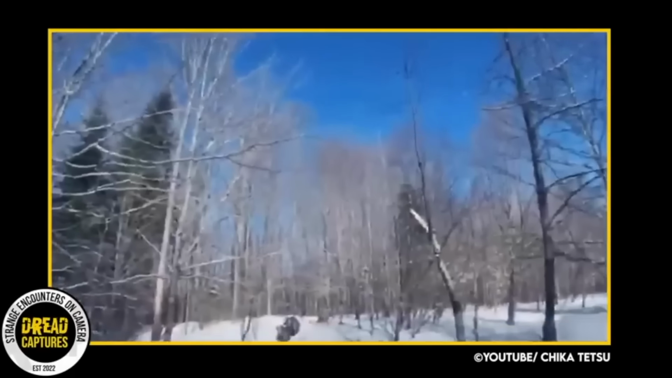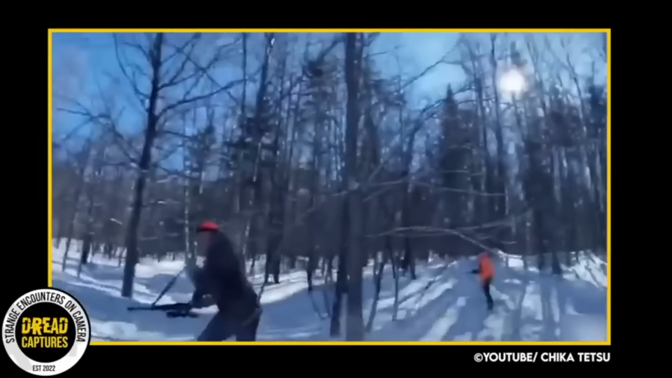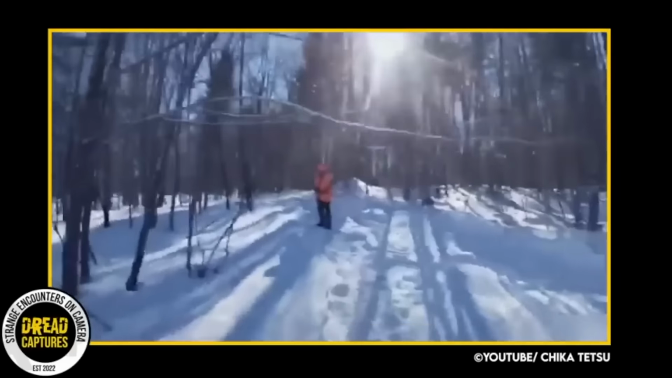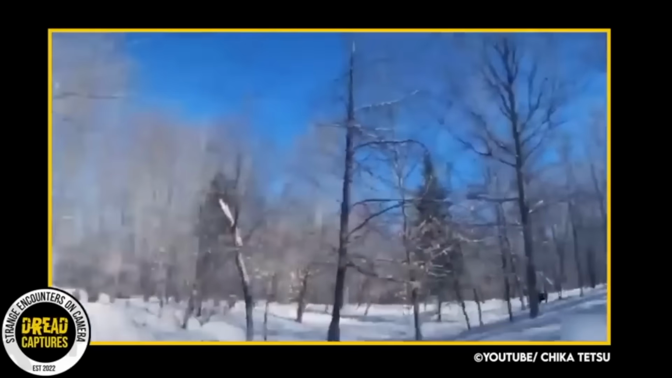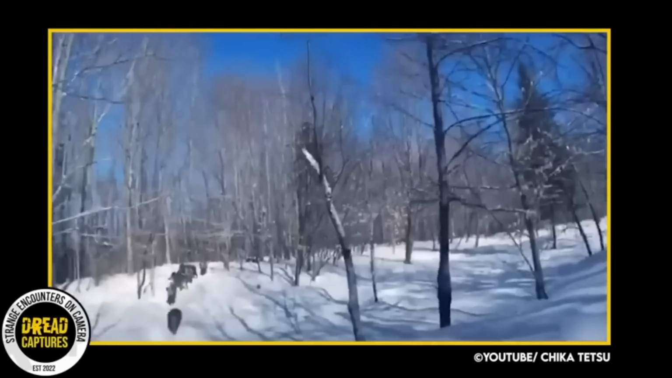Then another one comes barreling straight at one of the men that has fallen on the ground. Somehow the camera is still rolling, and no gunshots have been heard, I might add. And what looks like an entire family of wild boars is coming over the hill right at the guys. It looks to be like 12 to 15 of them. I'm assuming they all survived because there's a video, and man, they have quite the story to tell.